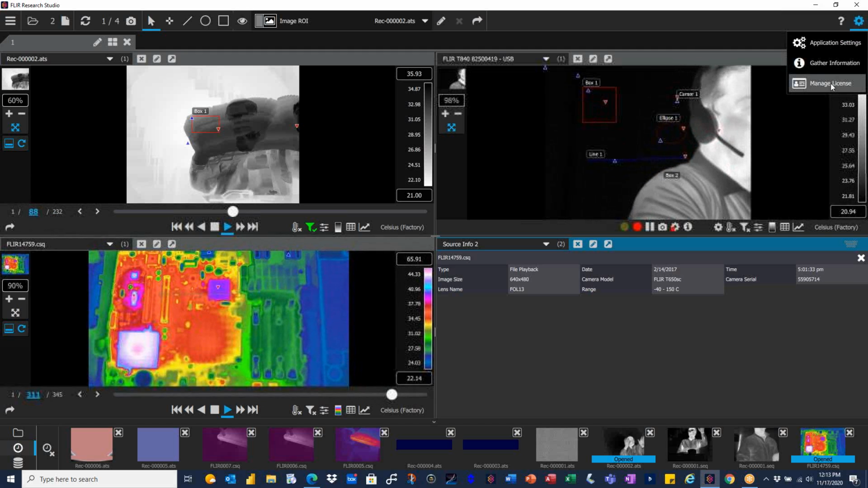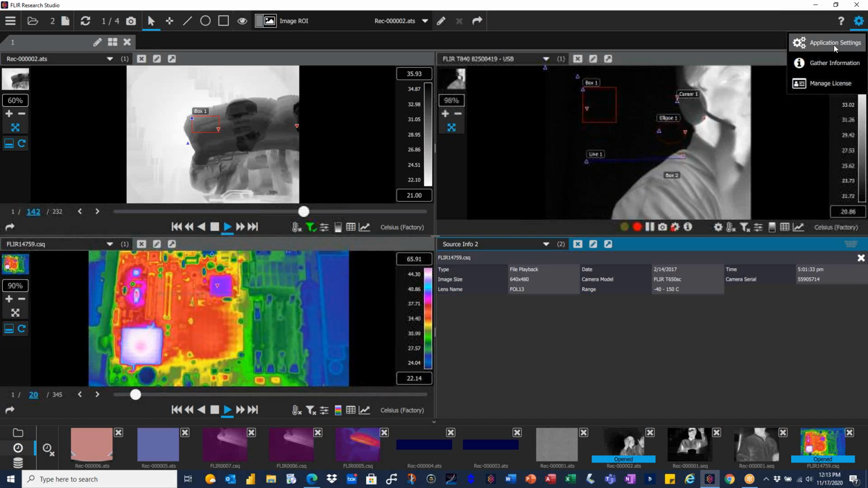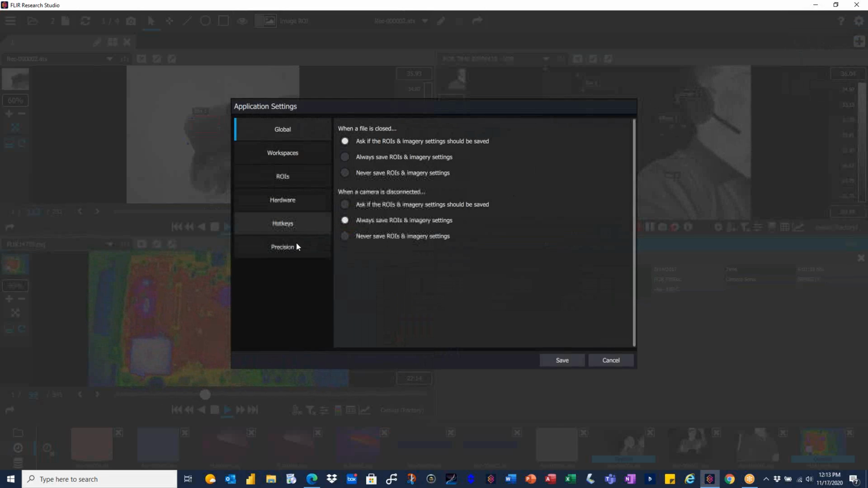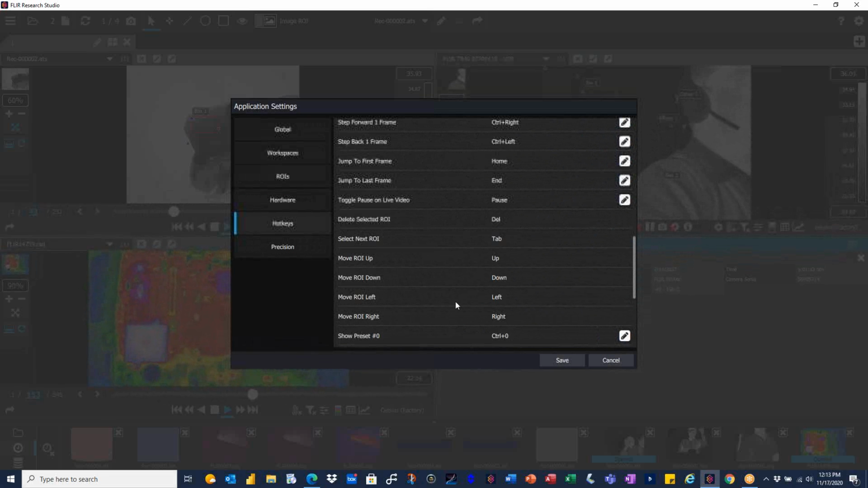I'm kind of from the old DOS days. That shows I'm giving myself an age here, but I liked hotkeys. I used to work with them a lot with Microsoft, with WordPerfect, if anybody remembers WordPerfect. So you can actually program hotkeys for start, stop recording, control all recording, all kinds of things you can do and adjust from here. So really some great features.